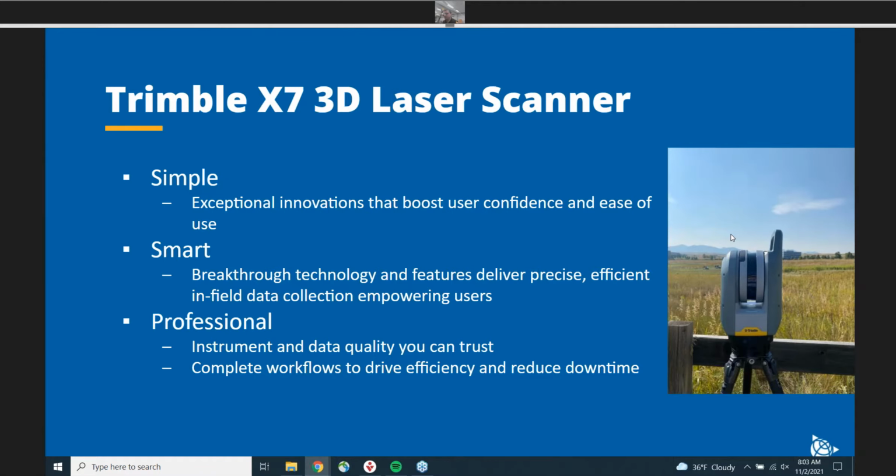So just setting the stage for what the X7 is: simple, smart, professional. The X7 is really easy to use. It's super user-friendly. The workflows built into Perspective make it a simple, good experience for anybody who picks up the scanner. Smart: the scanner has the X-Drive for full calibration in the field so that you know you're getting quality data, and the in-field smarts of the registration inside of Perspective make sure that you're getting all of the overlap you need for scans and so on.